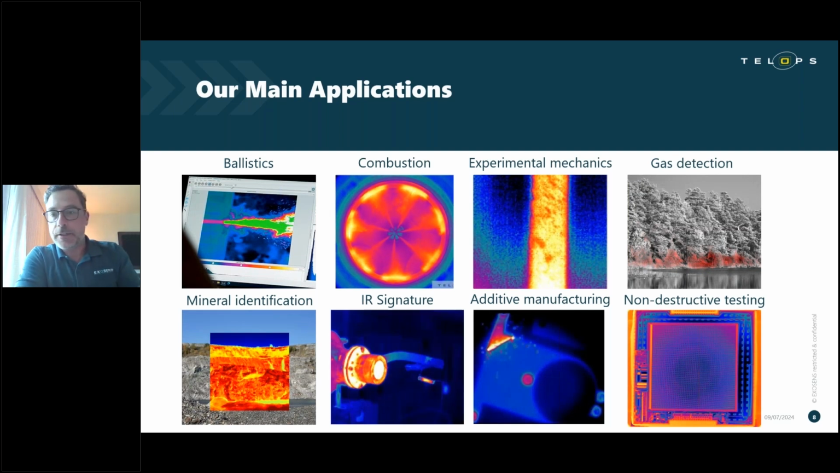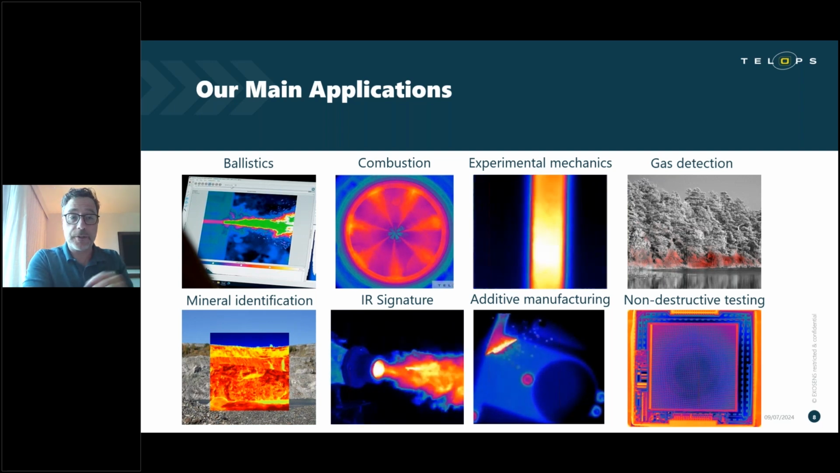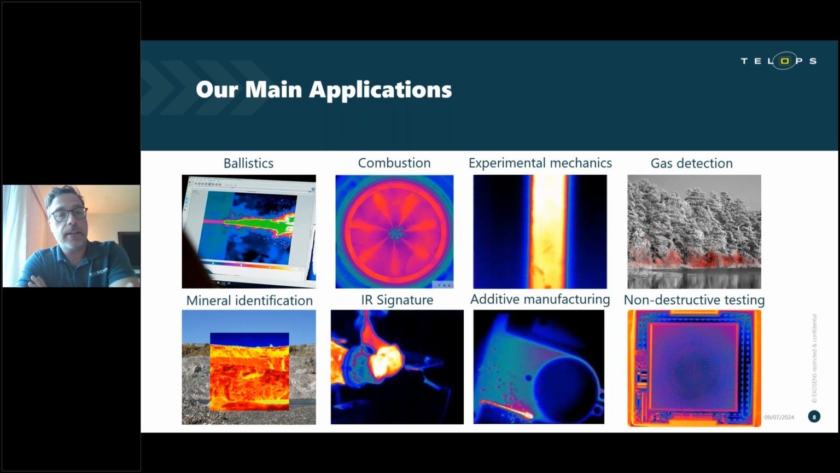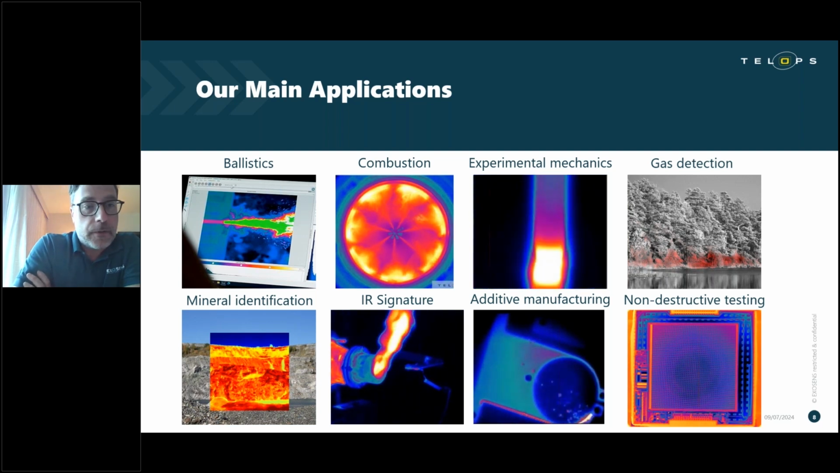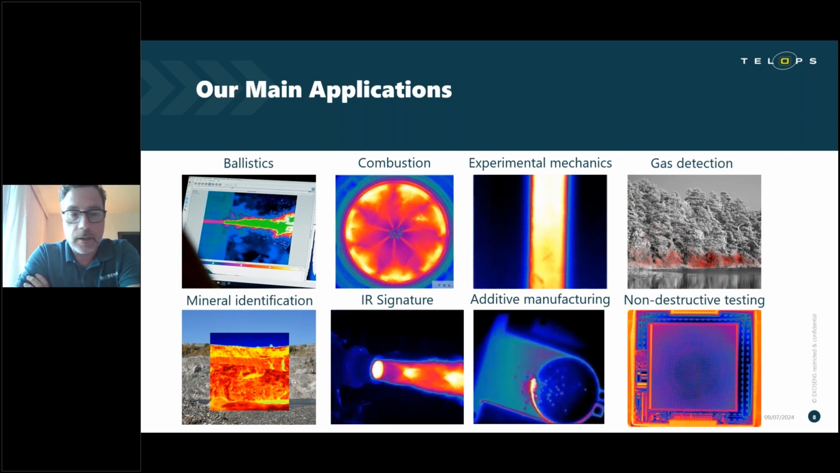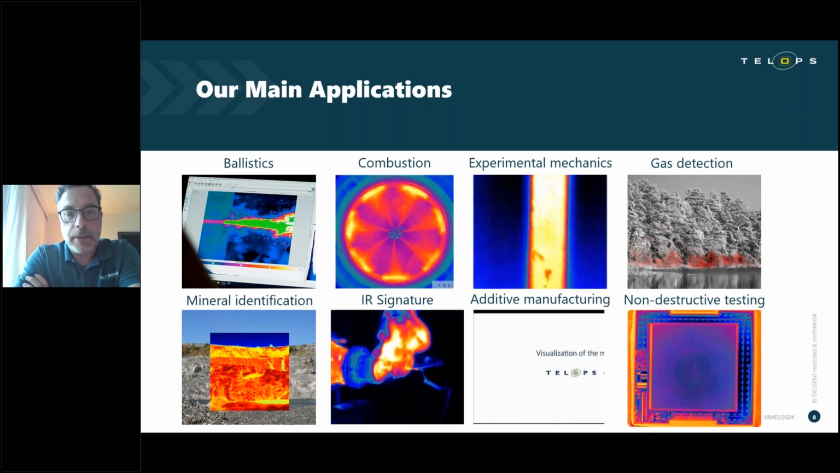Some of the applications that these cameras are usually used in. First is ballistics, to study muzzle flashes or hot gases being ejected from either cannons or other arms for the military. Combustion analysis.